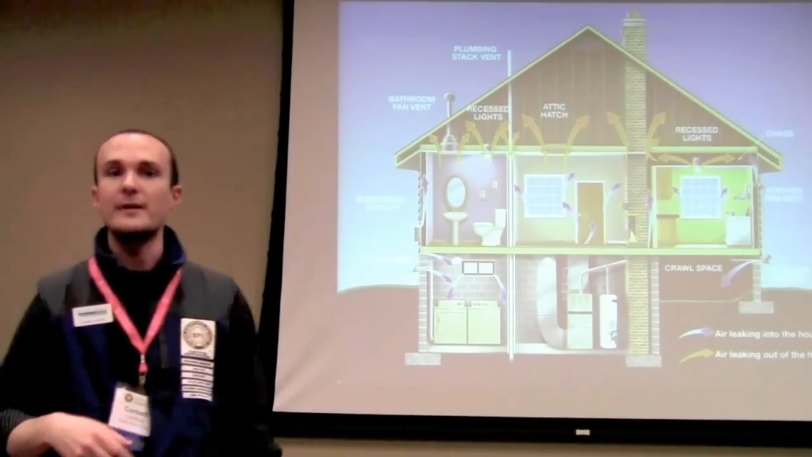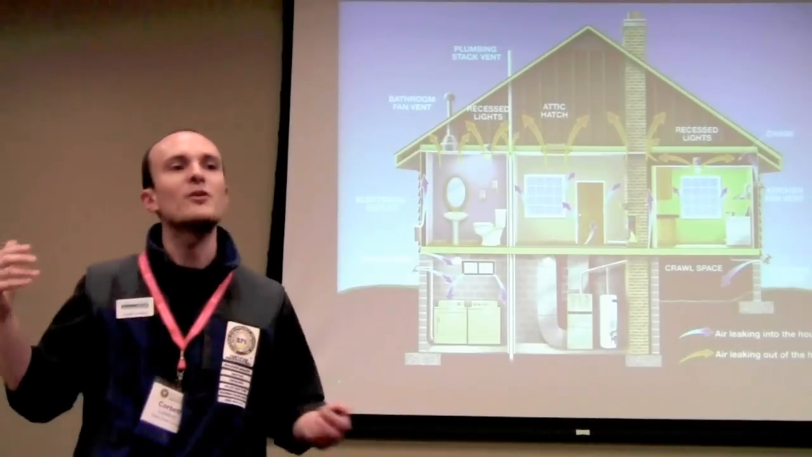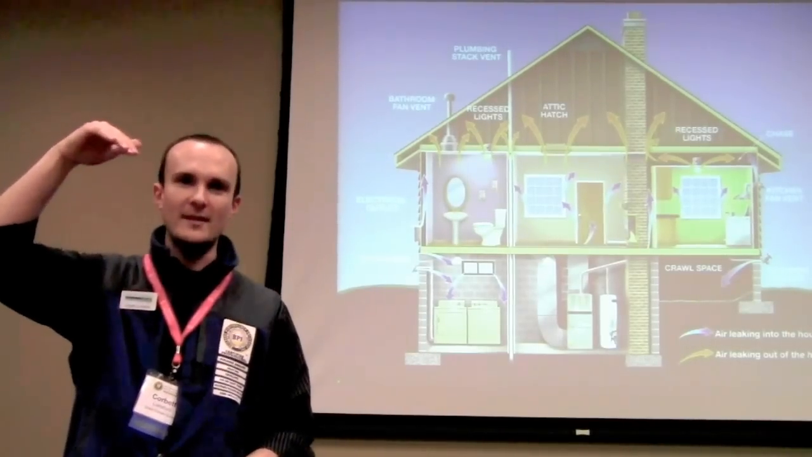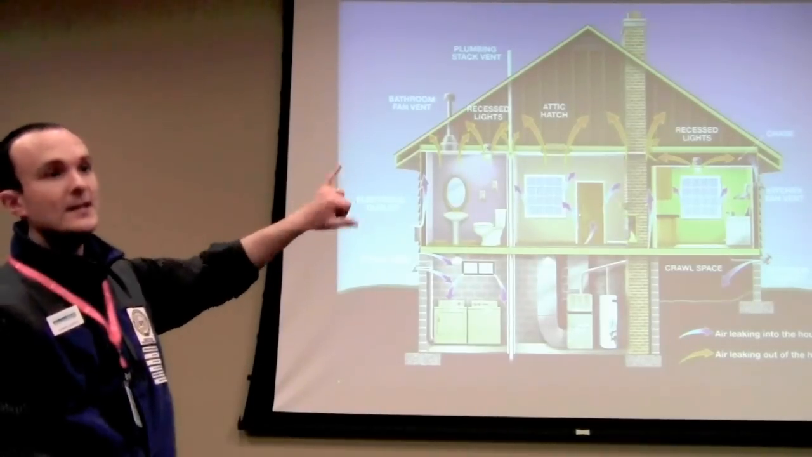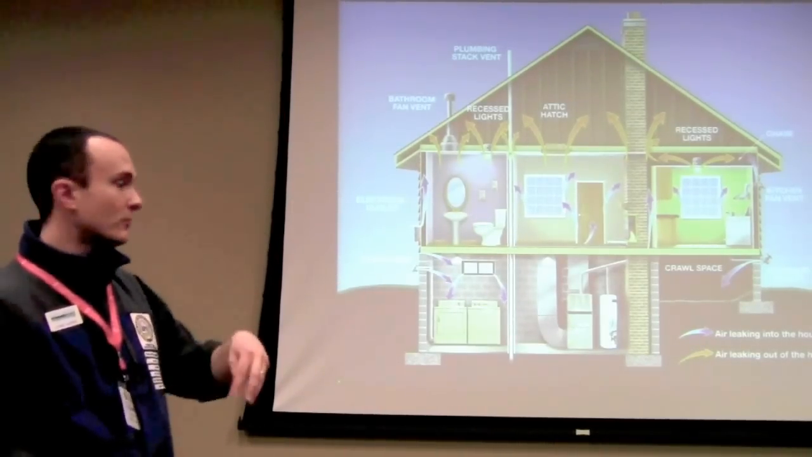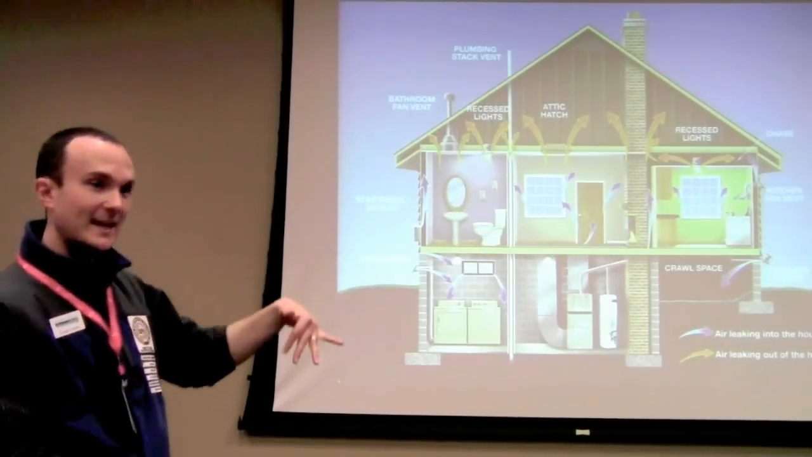Just like a hot air balloon, right? Think about a hot air balloon. You could look up at the bottom. There's a big hole in the bottom, but you don't care because the top is all sealed and there's no way for the air to get out. In the summertime, it reverses, and it's called reverse stack effect. You cool the air down, it sinks through the house, right? At that point, the top floor is going to get warm and moist because it's sucking air in from the attic.